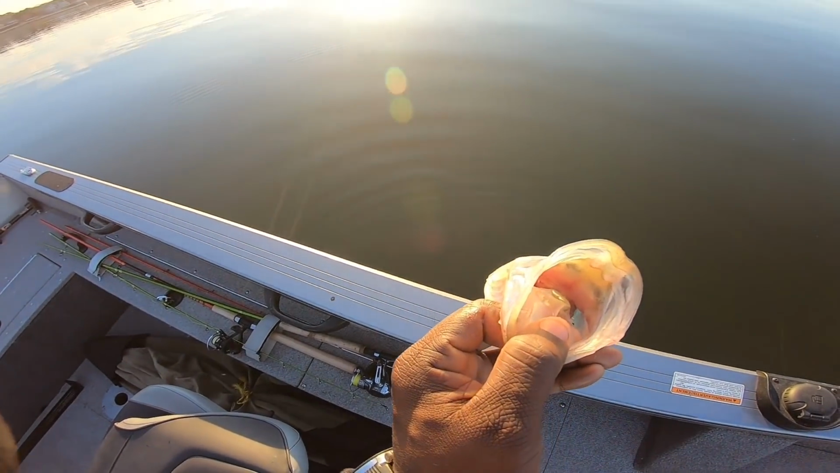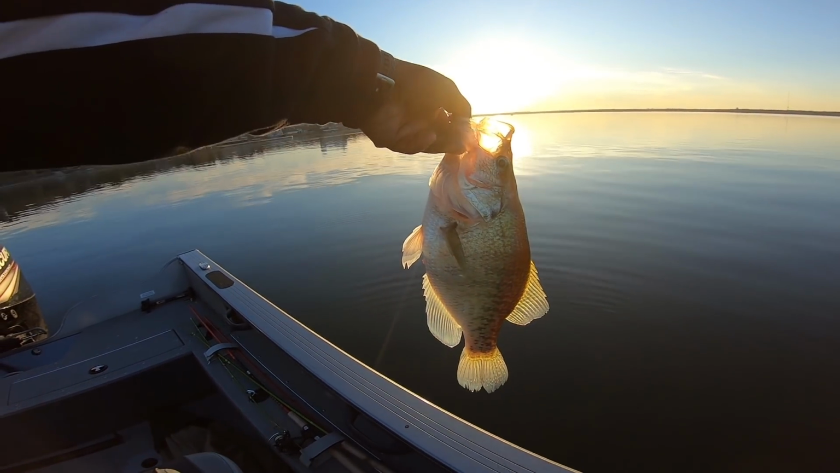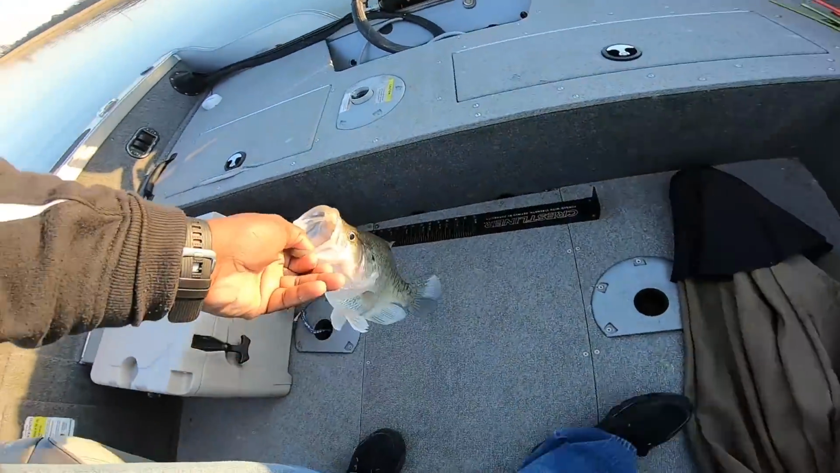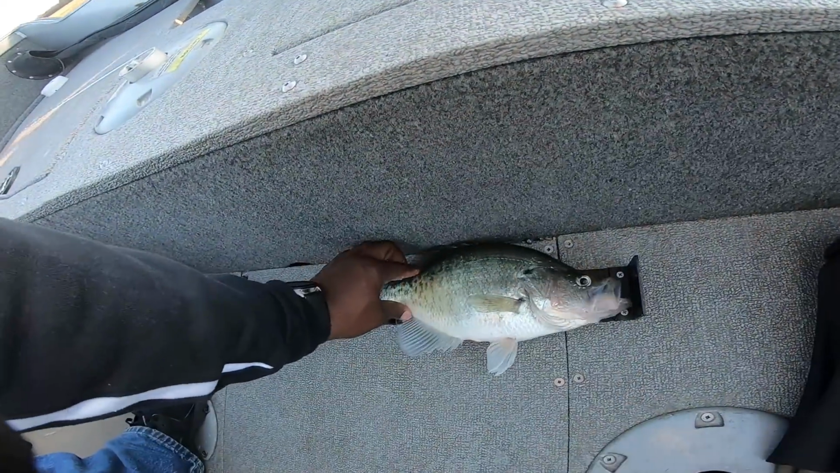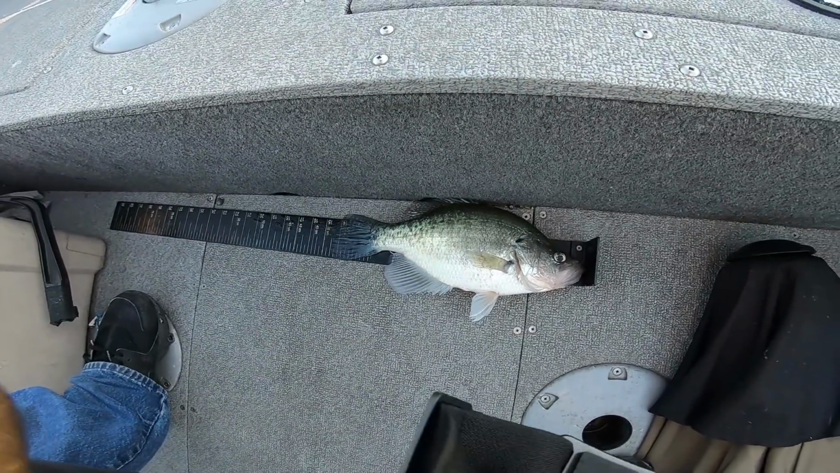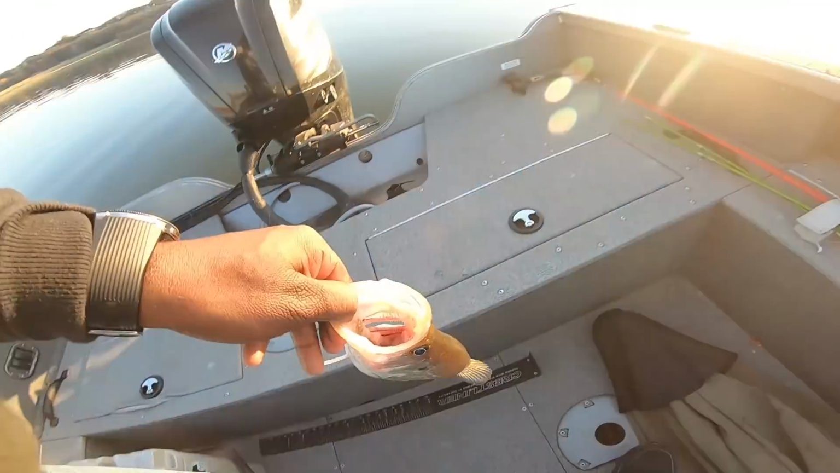Man, look at this fish. Are y'all looking at this fish, man? Did I put my measurement thing? No, I didn't put it up. There it is right here. Solid fish, man. 14 and a half right there, baby. Let's go. Winter time donkey hunting.